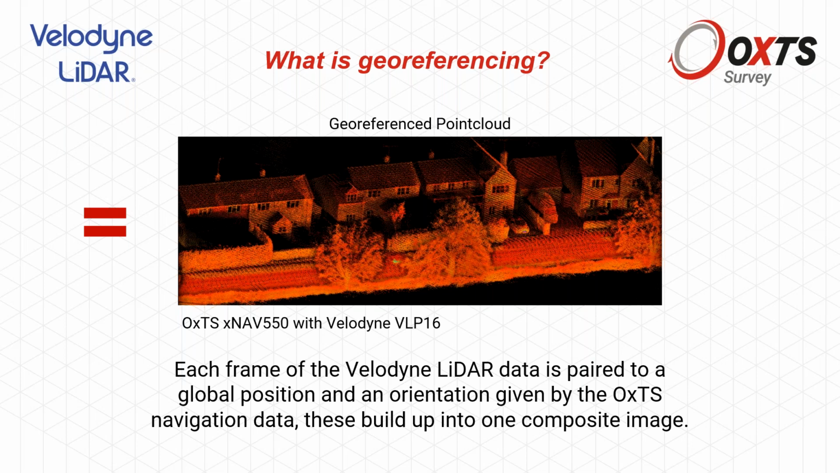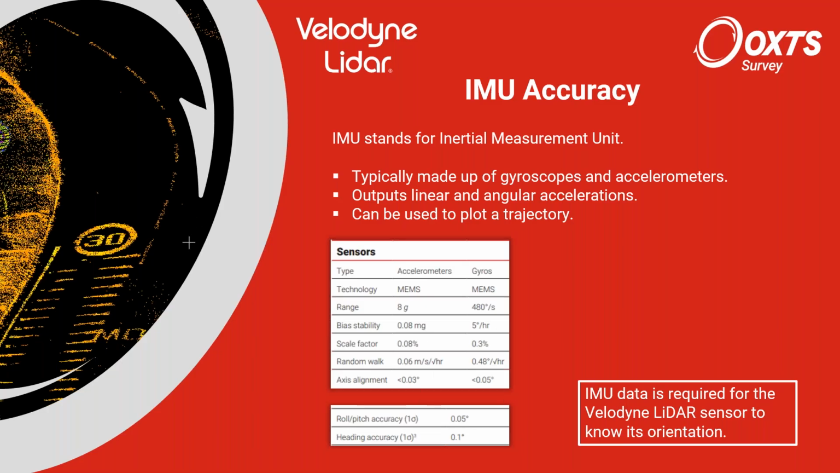Thank you, Dieter. So I'll now be talking a bit about the accuracies that the INS contributes to. So we're going to start with IMU accuracy. An INS system typically would be made of an IMU, an inertial measurement unit, and a GNSS system. And I'll be talking about that after this.